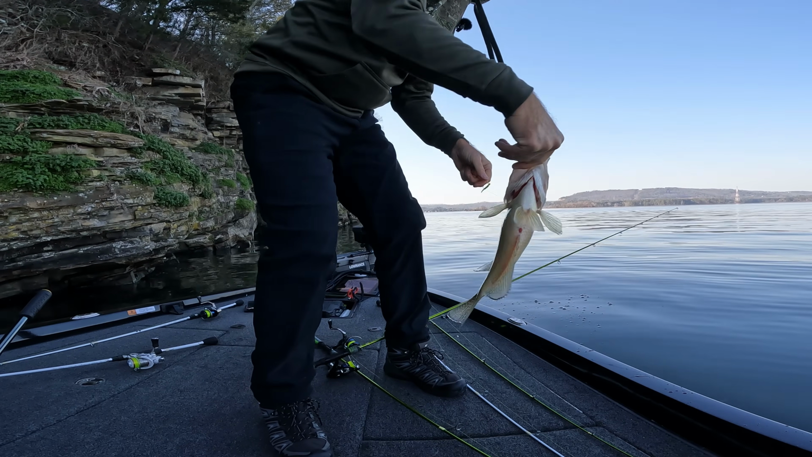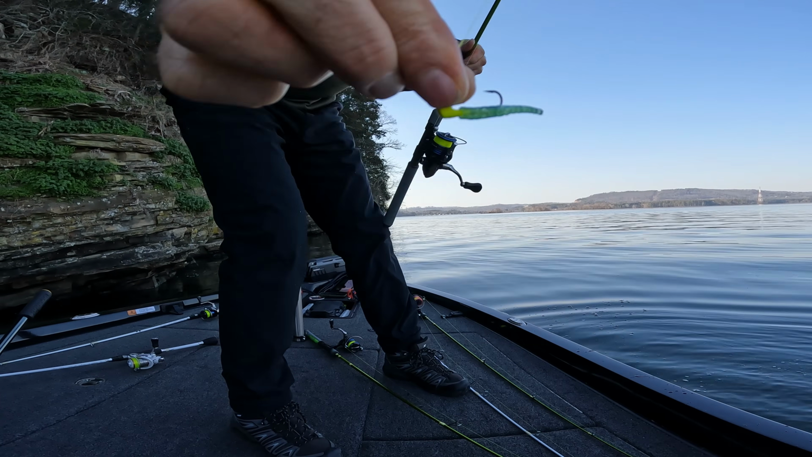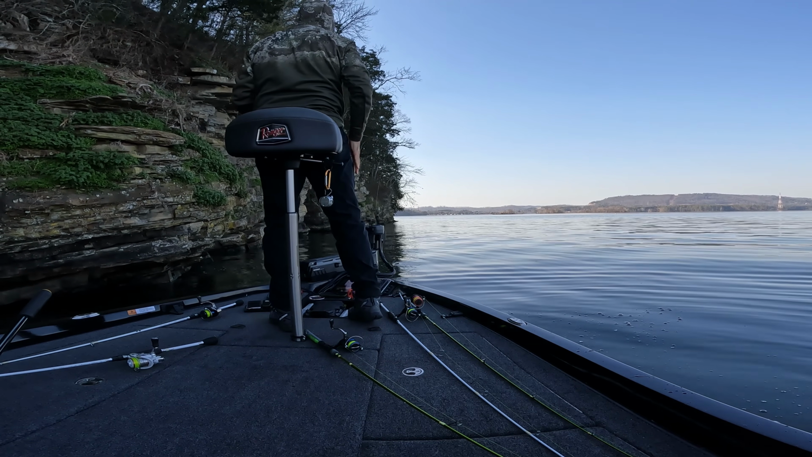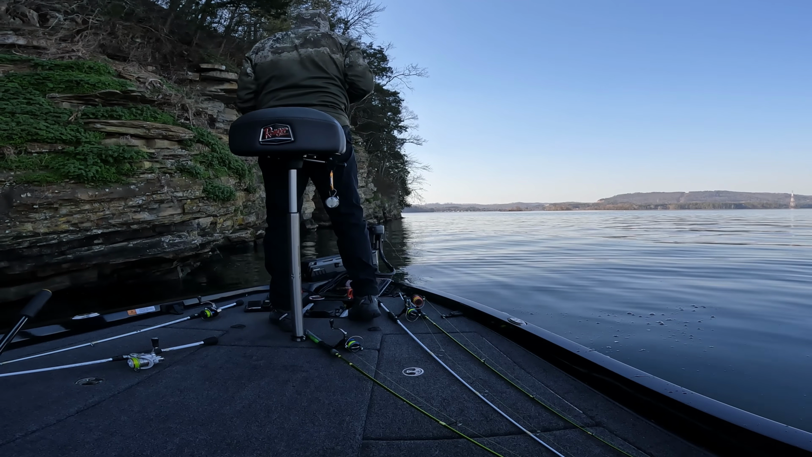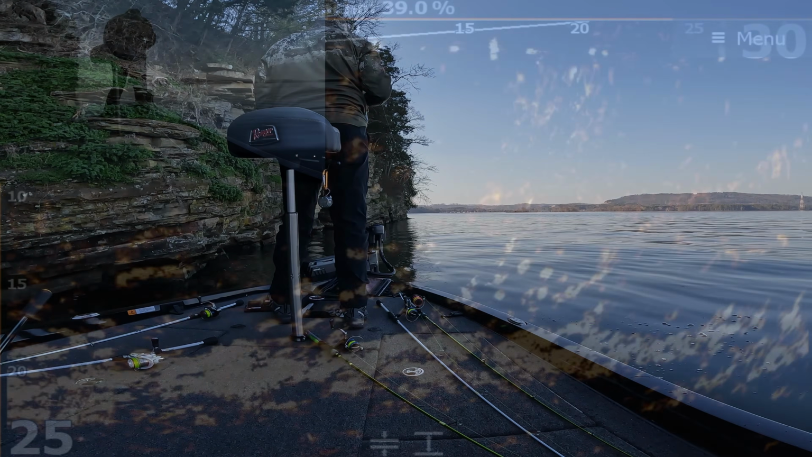Nice. That's on the trout magnet in Mardi Gras color. Brighter. I wasn't expecting that necessarily, but the water's pretty clear. Just wouldn't normally think that's what we needed to do, but it works, so I'm not complaining.